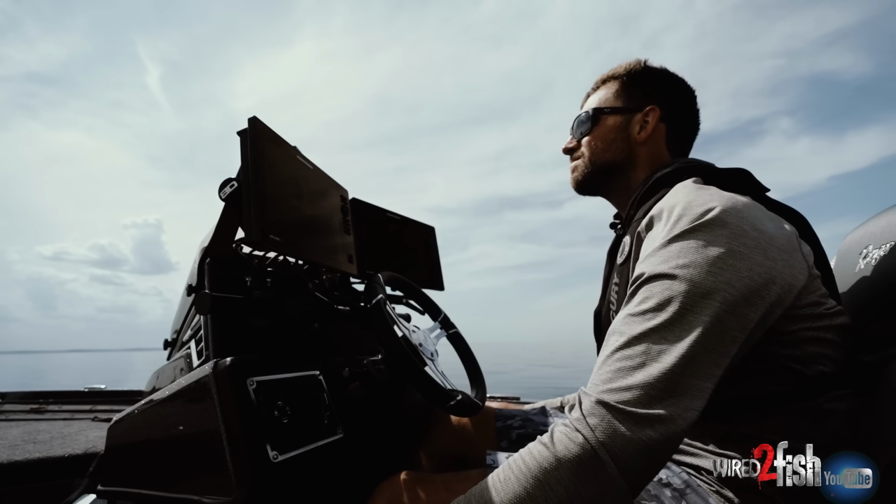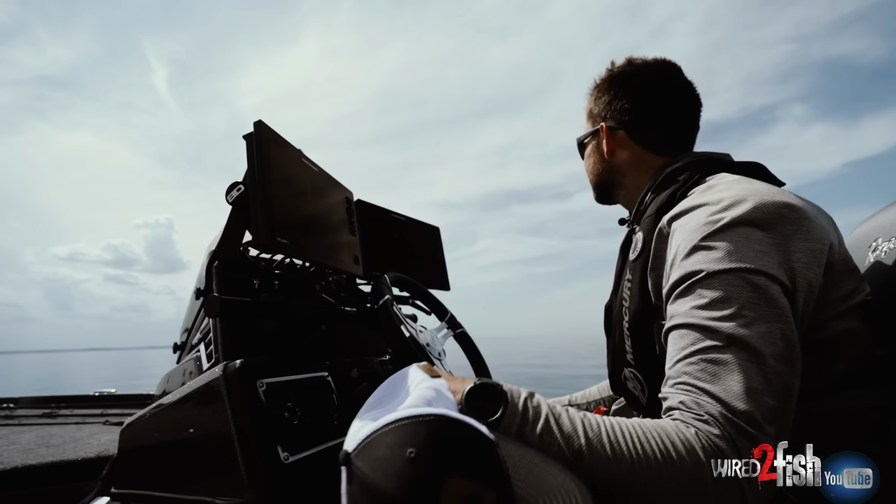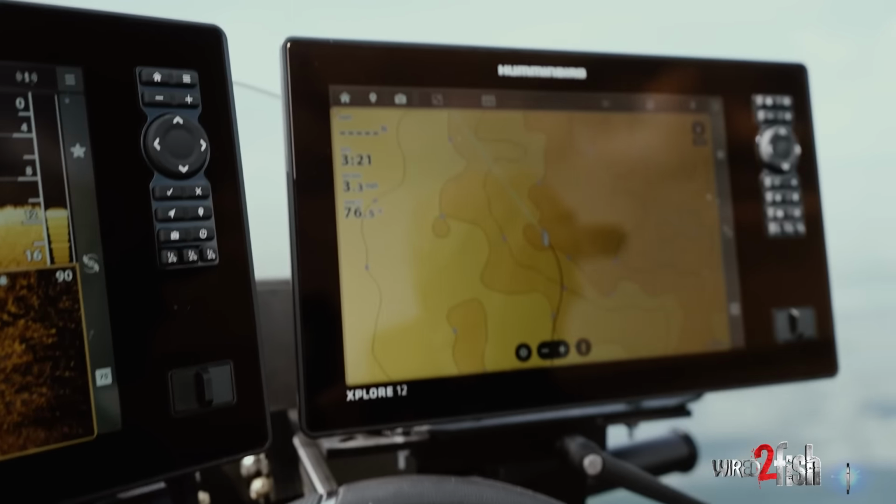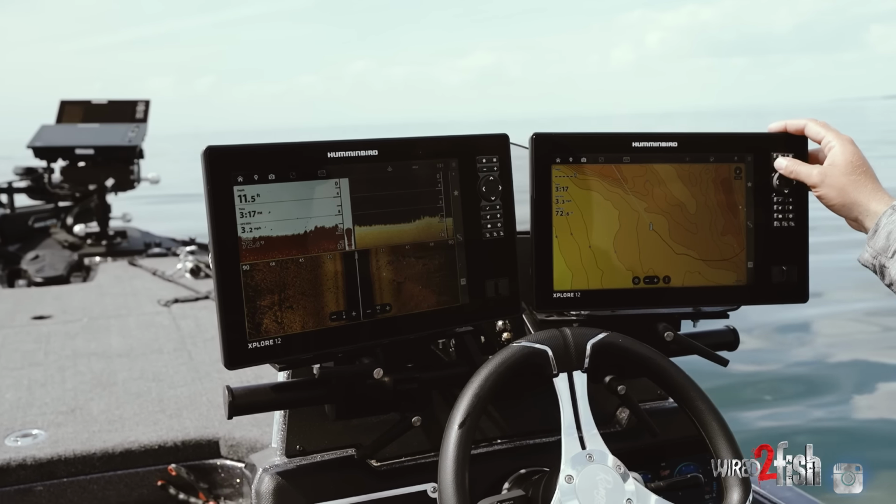So let's take a little bit of a bird's eye view at the cockpit here of exactly what we're fishing. We're right along a big flat here. This flat has a couple of high spots. You can see that there's some good breaks in here. So let's just take an idle down this just to show you guys exactly what we're looking for.